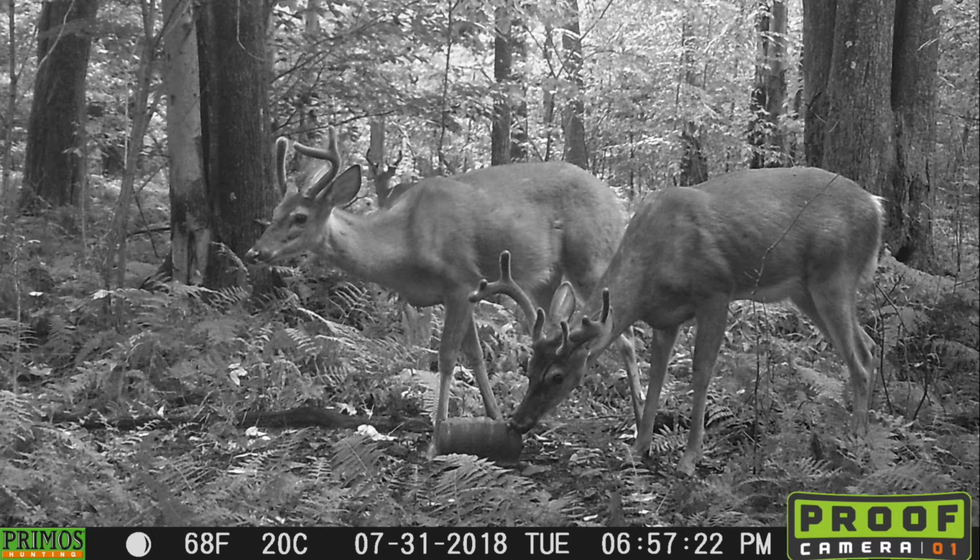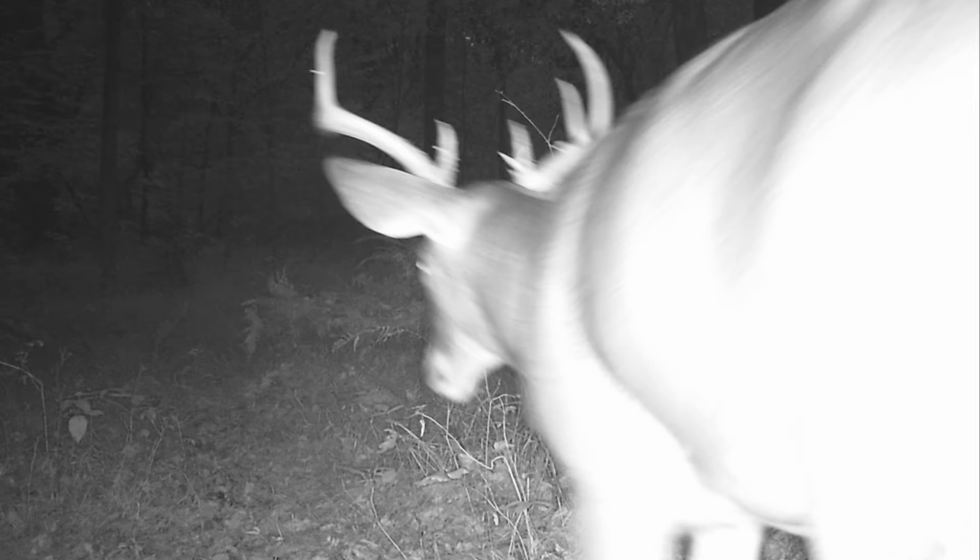But if you look in the background of this picture, you actually can see another buck that I have no idea what buck that is. I hadn't seen him running with these other two bucks before, but it kind of looks like a nice buck back there as well. Now let's move ahead a little bit here and show some of the other pictures I did end up getting of these bucks later in the season.